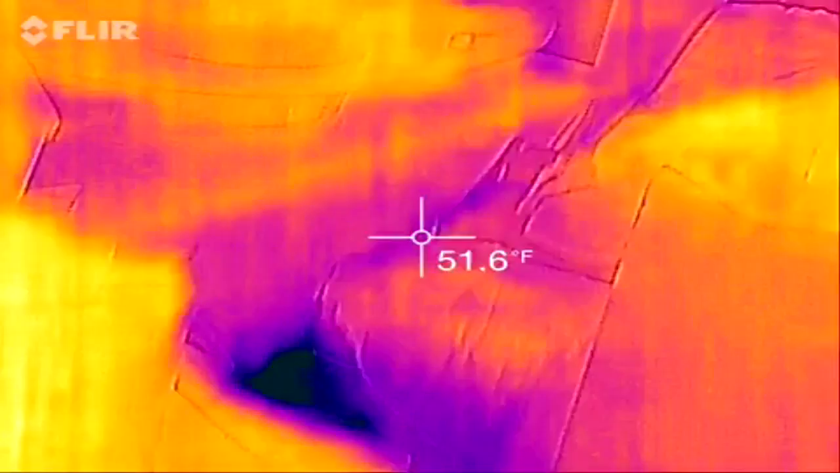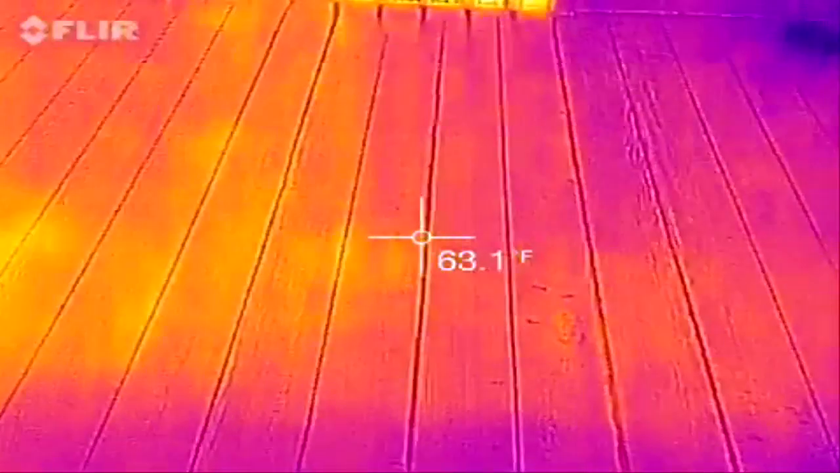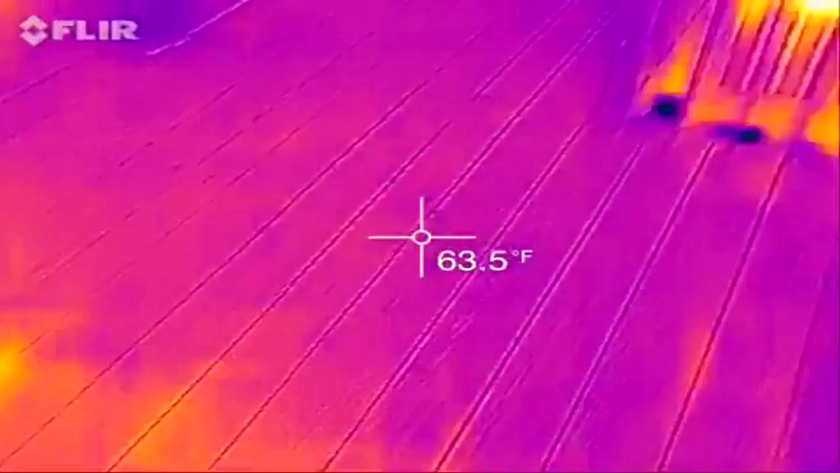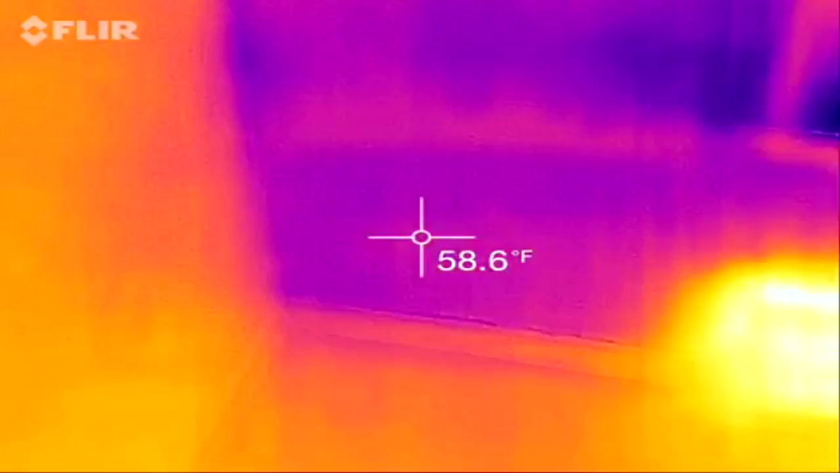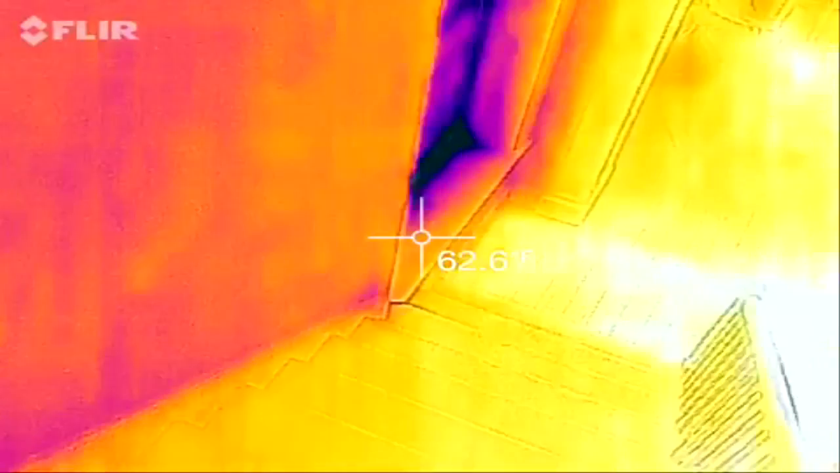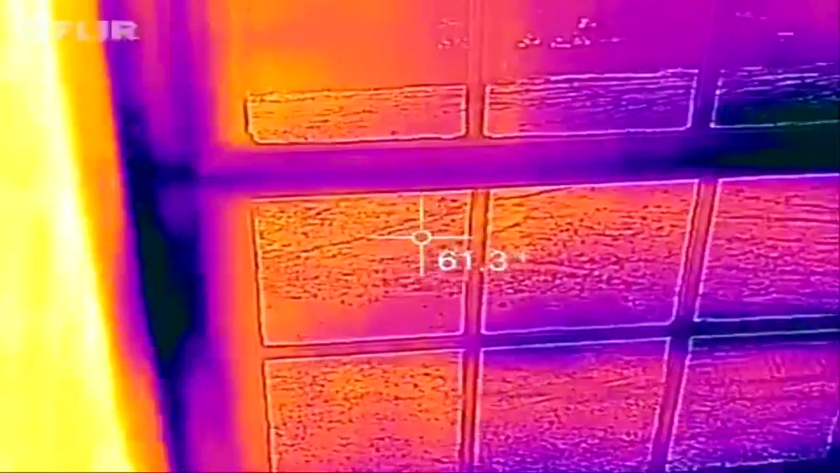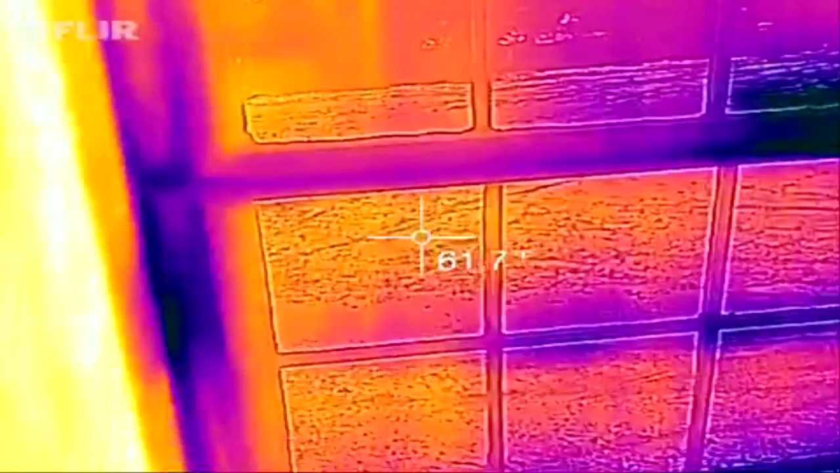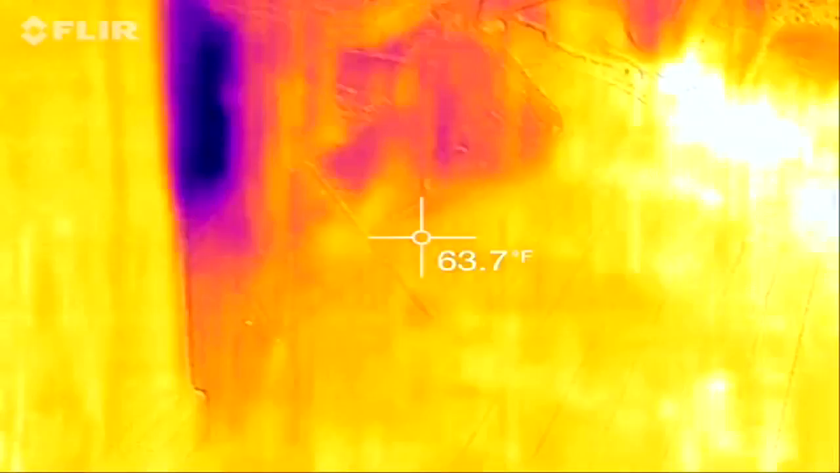Let me go on here. This room's a storage room. Let me go downstairs. See, it does seem there's a reflection because it's snow out there. You can see where it's cold and yellow where that picks up. Kind of like my hand.